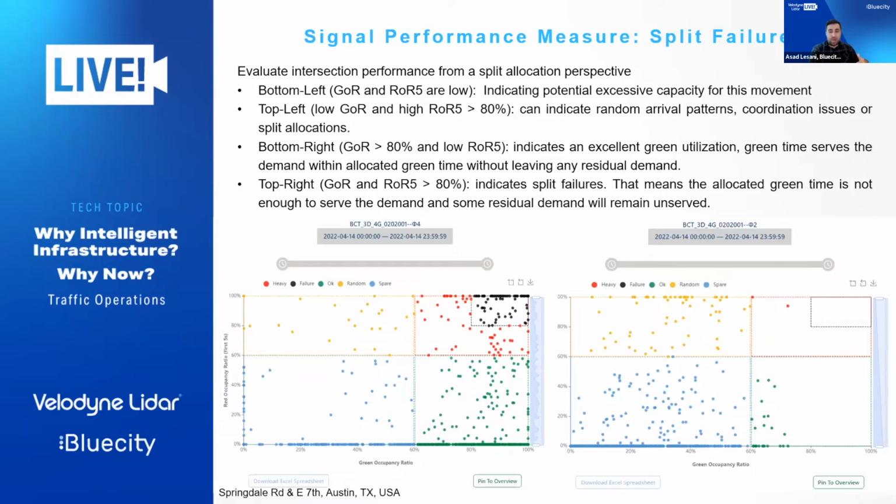On the top left, you see an indication of random arrival patterns. You have a high occupancy ratio during the first 5 seconds, but no one is occupying the virtual loop during green time, which means that during green you don't have any demand, but right at the first 5 seconds you have a lot of demand for that approach, so there is a random arrival pattern at the intersection.